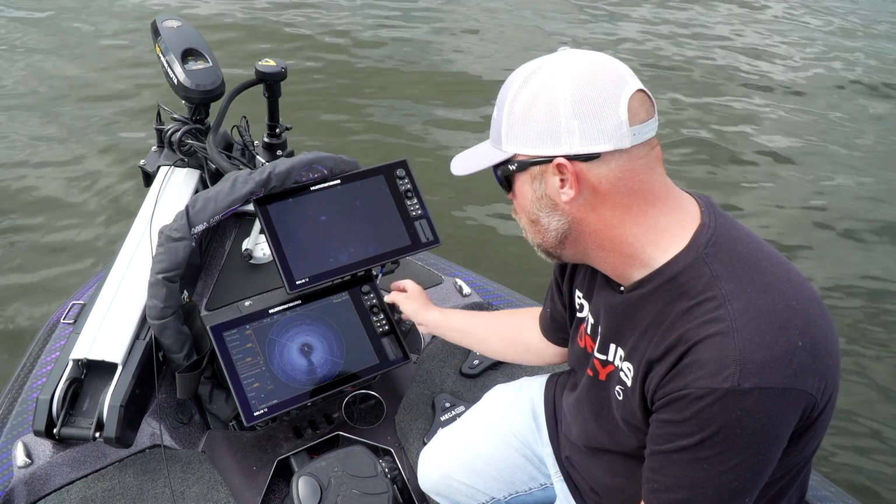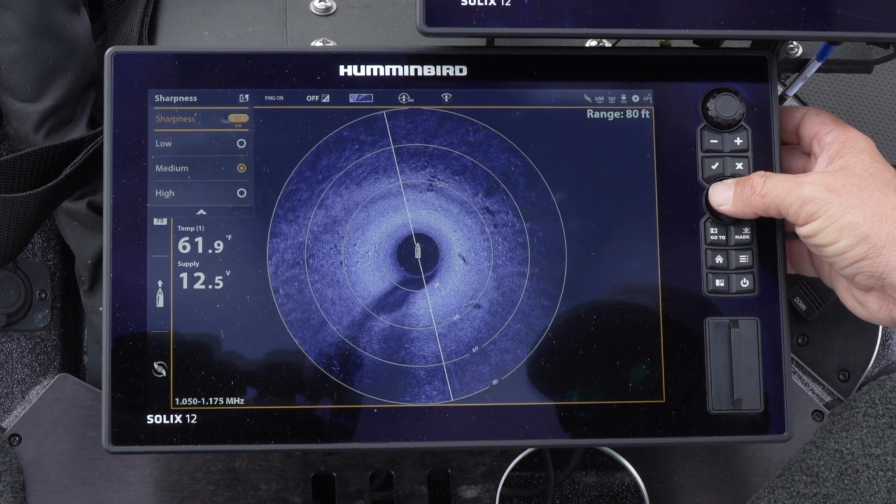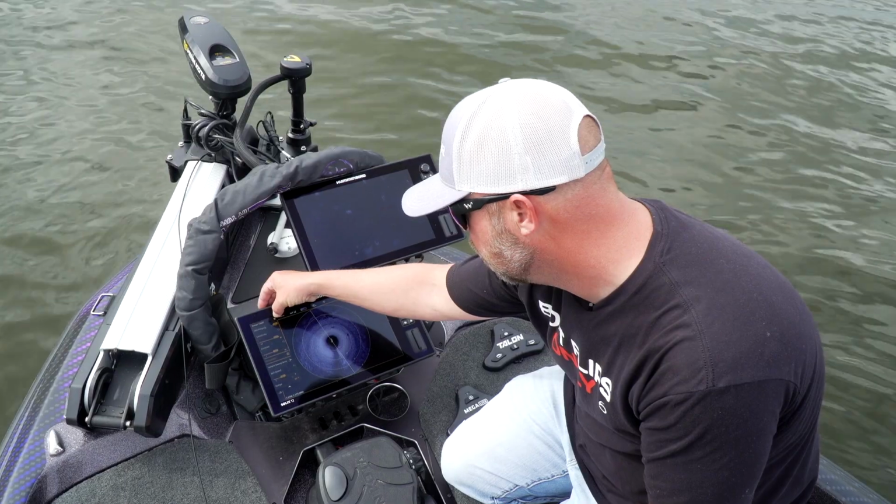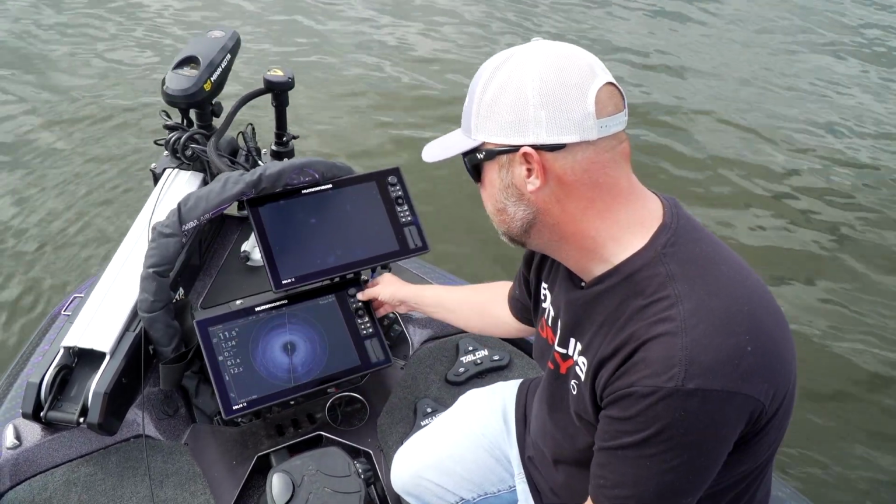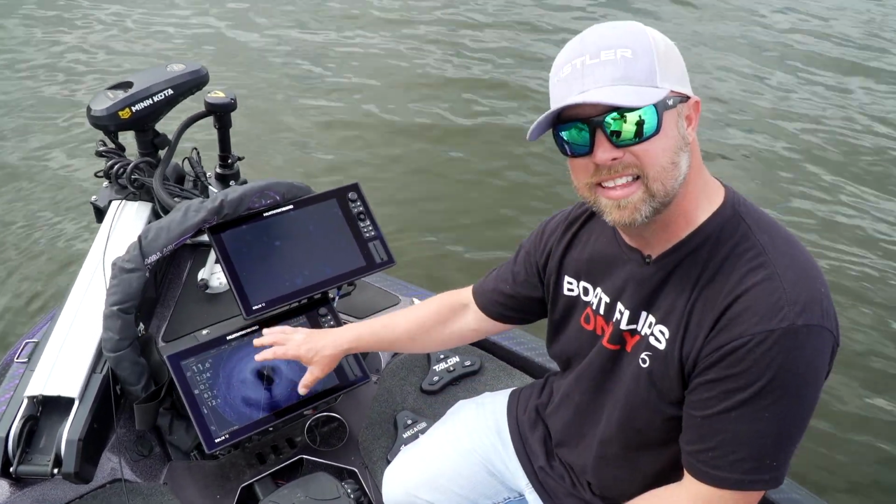Now I'm going to scroll down to sharpness, touch sharpness, put it on low. Let's stick it on medium, see how that looks. All right, looks really good. Close that, go down here. I want my speed on 3 and my range on 80. I'm gonna close that. I like the zoom in one, and that's your image. That's your side image. Now you guys can set that up on your boat.